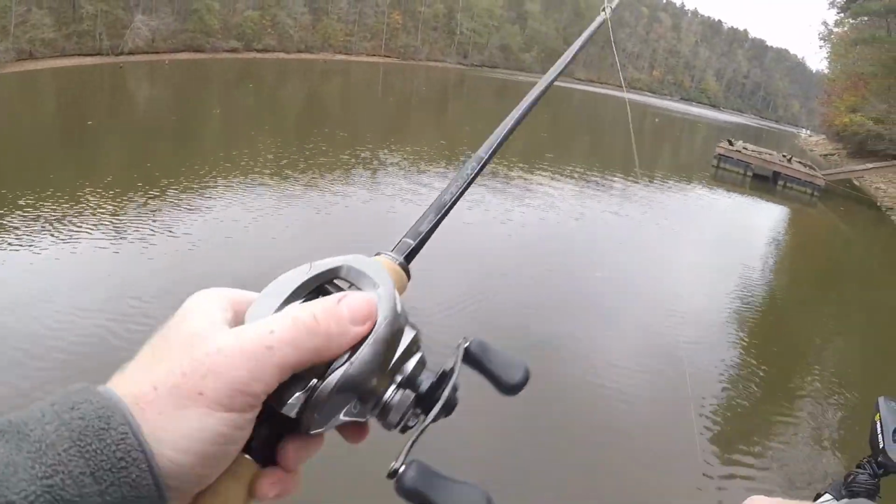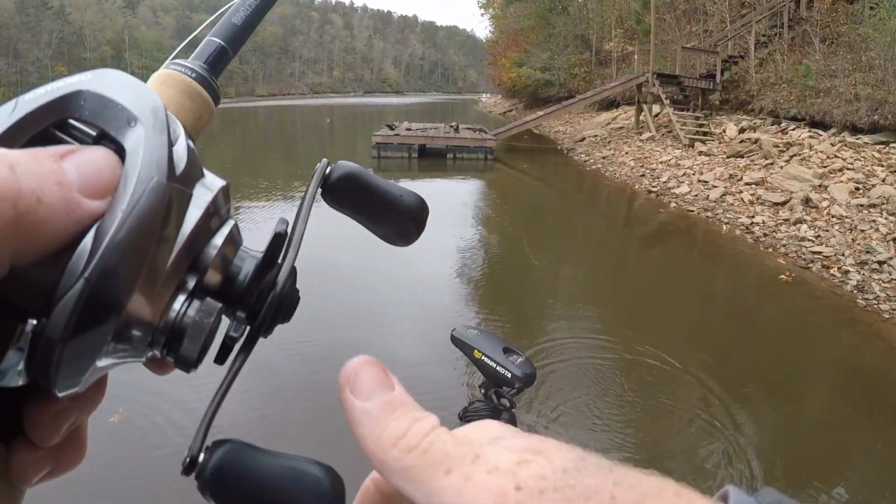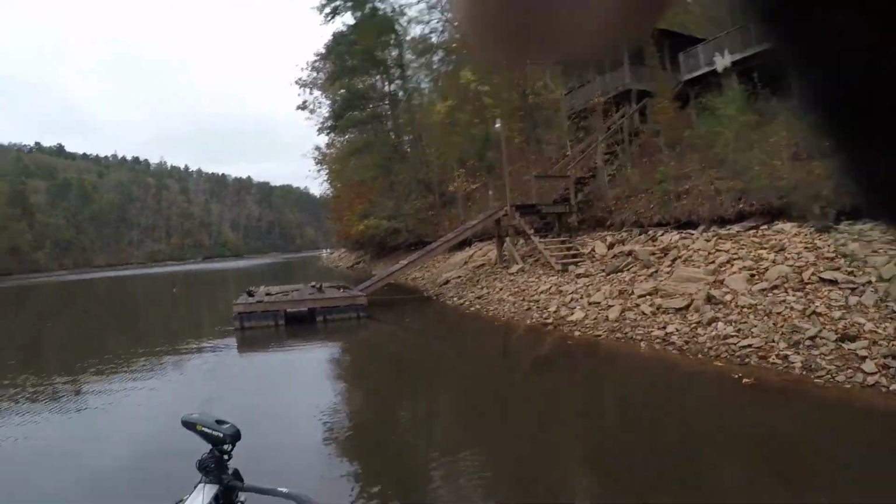Alright, so we got a little bit different look right here. He's pulling out the jig rod. You can see he's come up to a boat dock on the bank. He makes a pretty good skip up under there. I mean, it's probably only 3 or 4 foot. You can look right there when he picks up that line was swimming off. So he sets the hook and reels this one right here in.